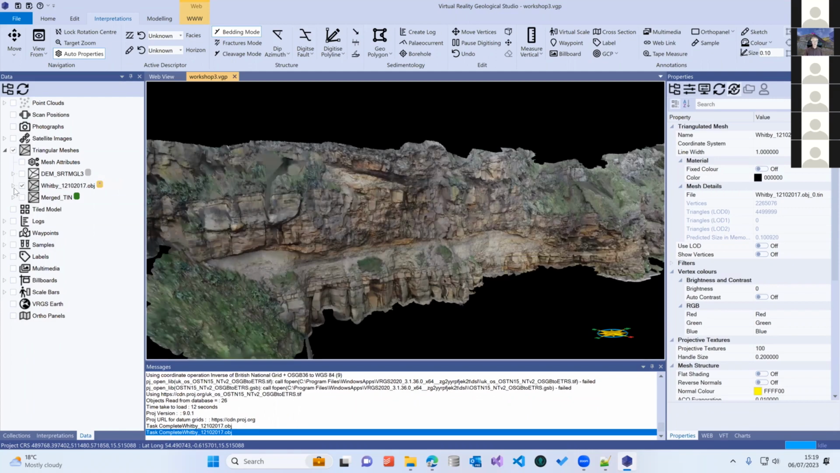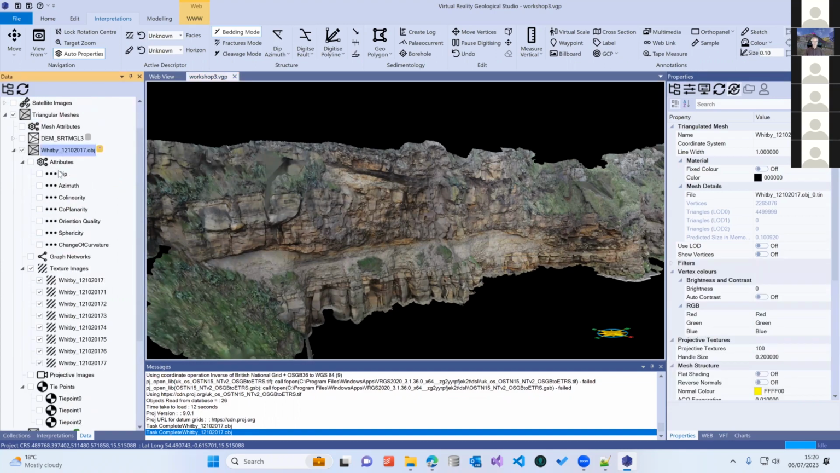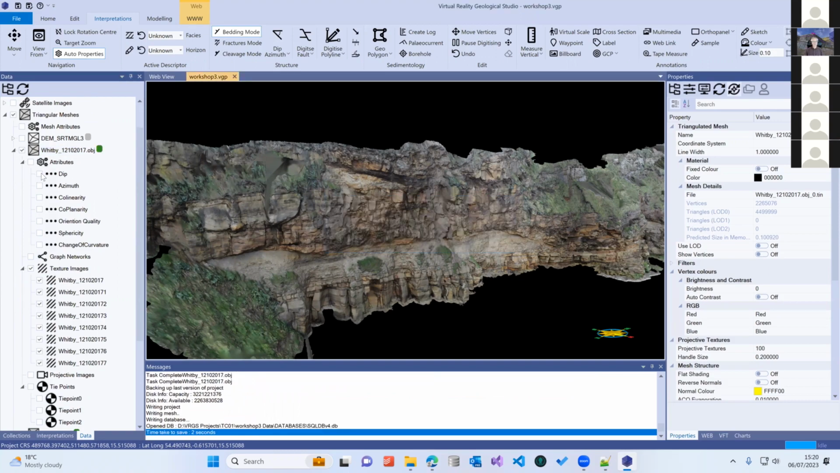Right, there we go. Our mesh has turned yellow. The notification bar here has turned yellow to tell us that something has changed and a save is needed. But we open it up and now we have our set of attributes. I'm just going to press save. And then we can look at our different attributes.